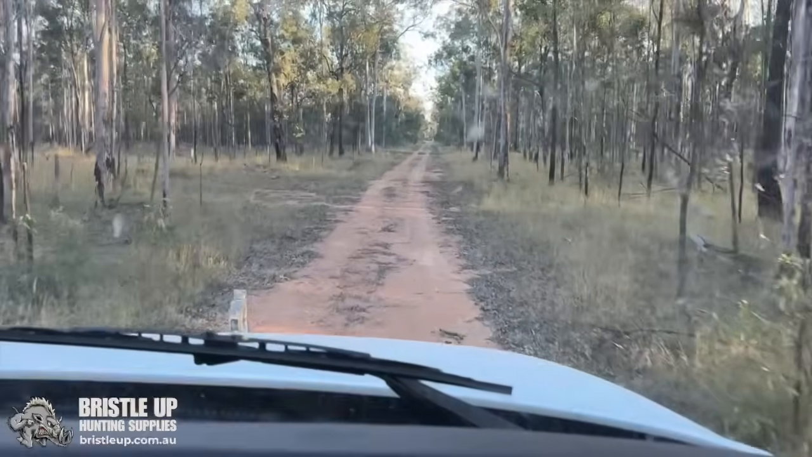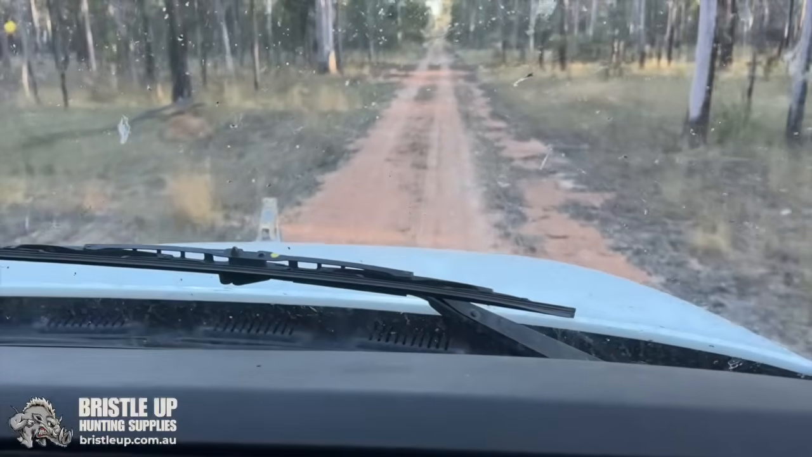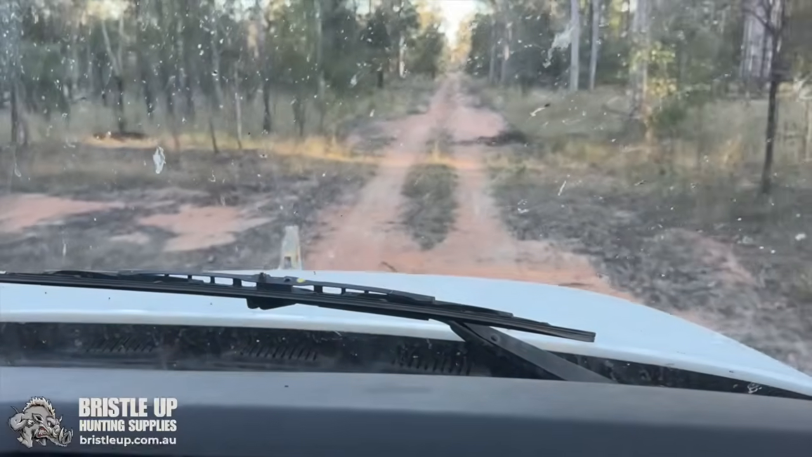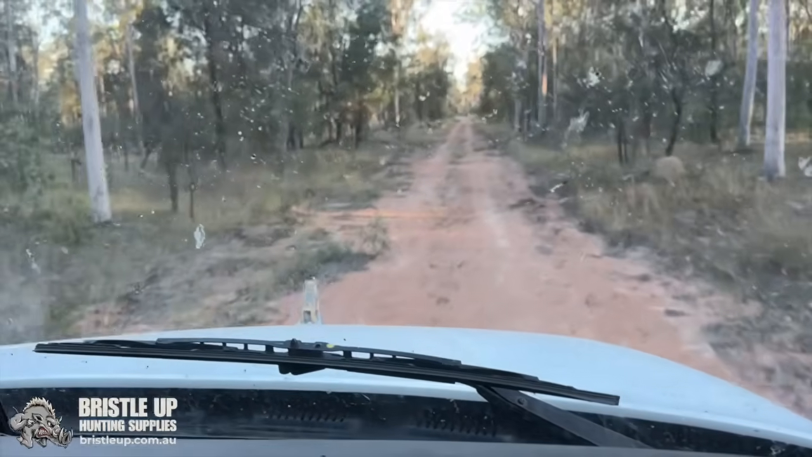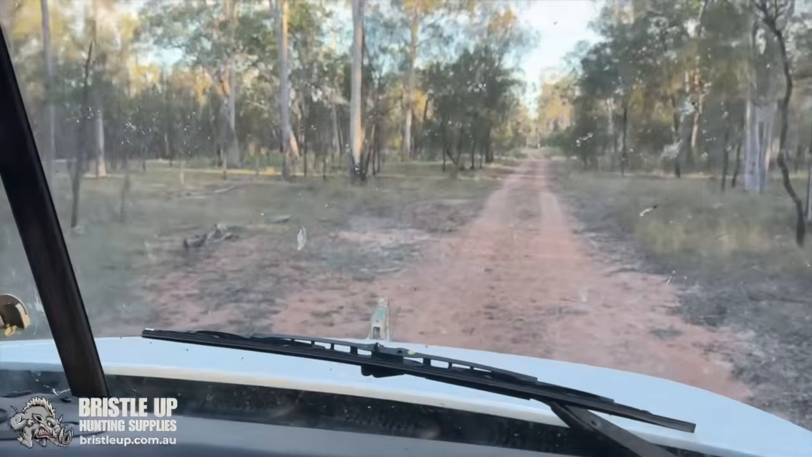Well, we're just rolling up towards the front end of our property now in the truck, and there's a heck of a lot of dog tracks up the road here. So there's a lot of them heading this way. There might be a good chance we could howl some dogs up. The grass down here is a fair bit. Somebody run cattle in this forestry?